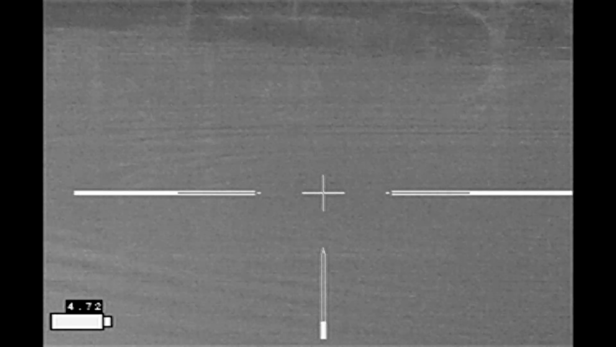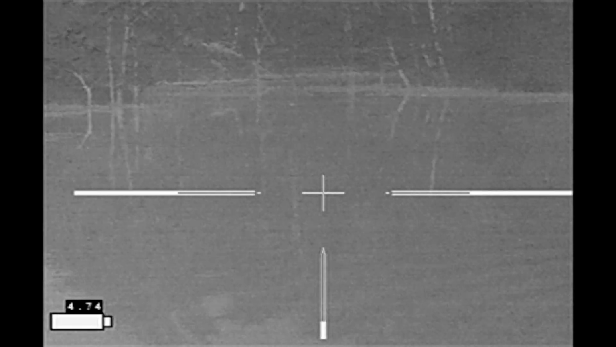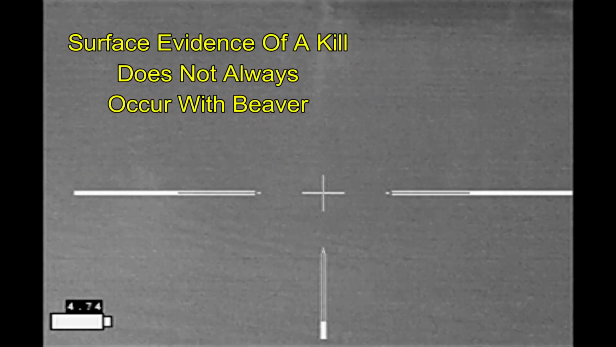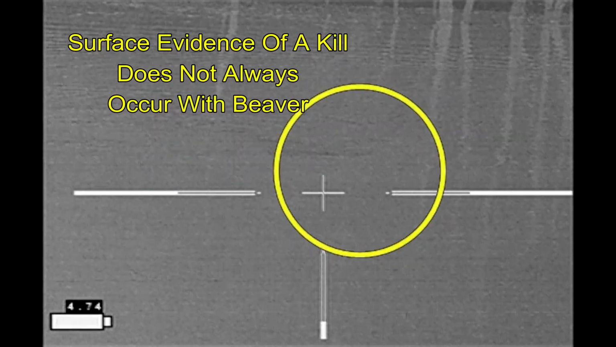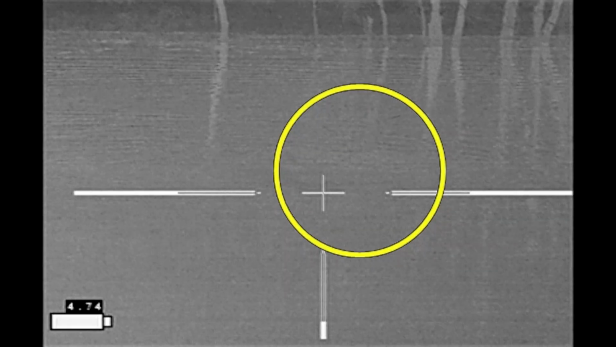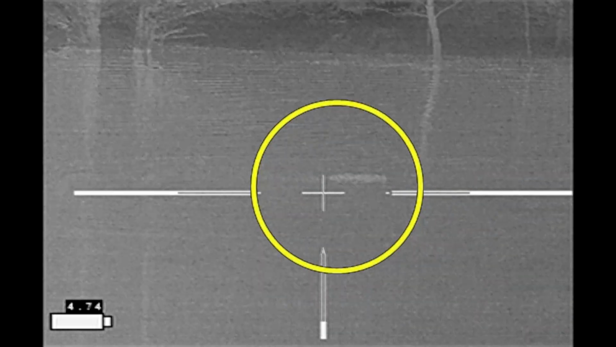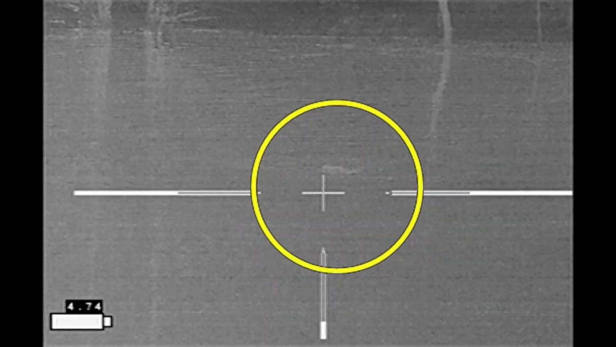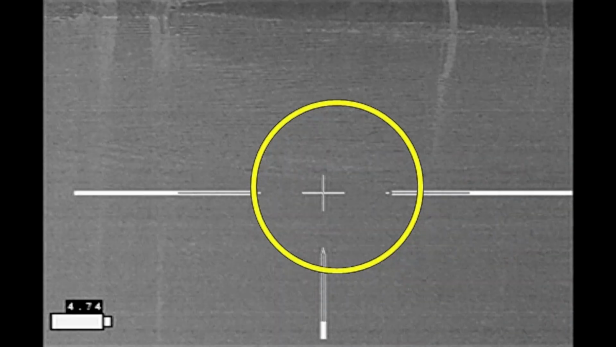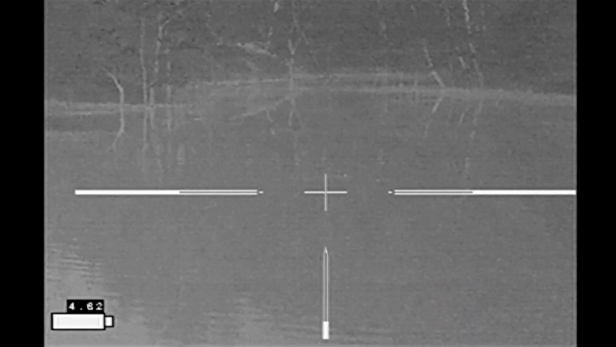And while I did searches after each shot looking for beaver, that should have been a good one. Occasionally it takes a little bit of time for the evidence of the kill to materialize. And here we can see some thrashing under the water. That's going to be a beaver going through its curly shuffle after I've shot it. Oof.